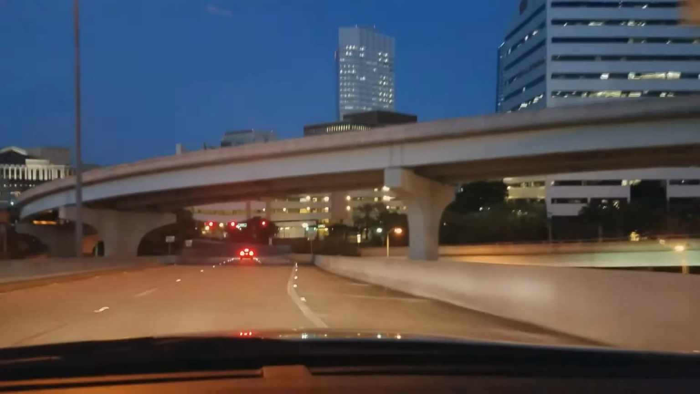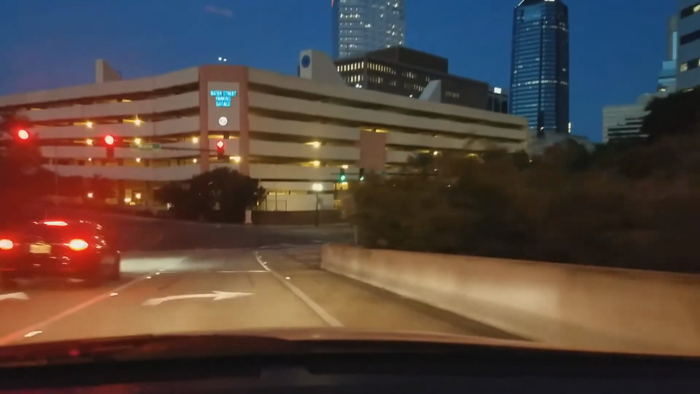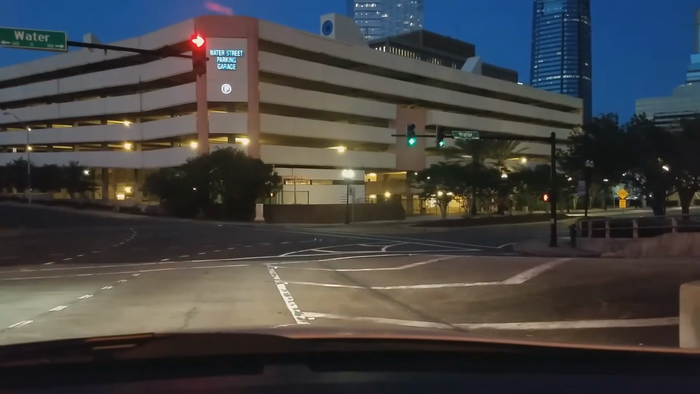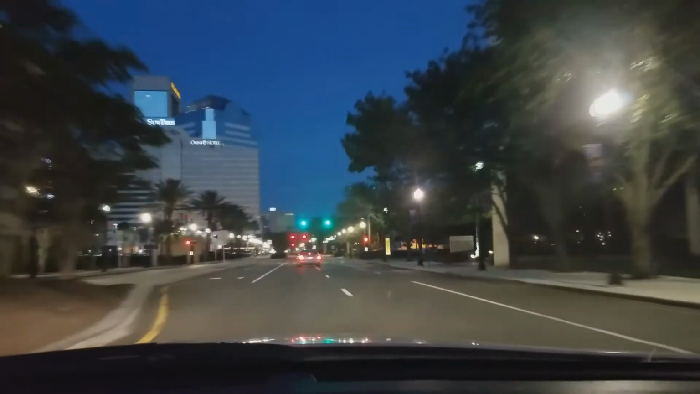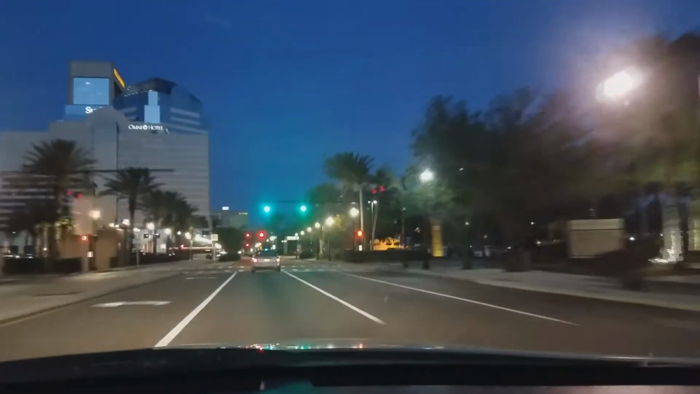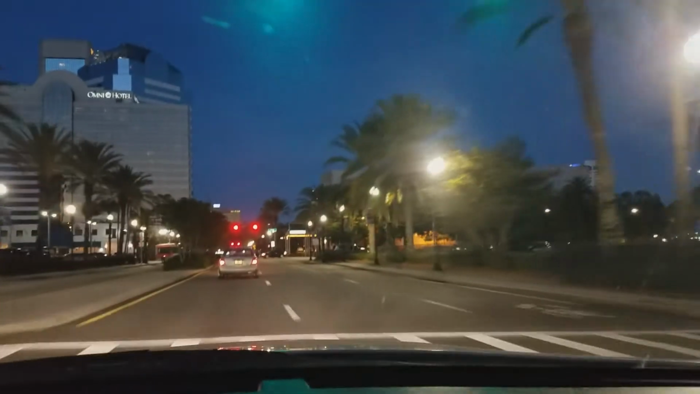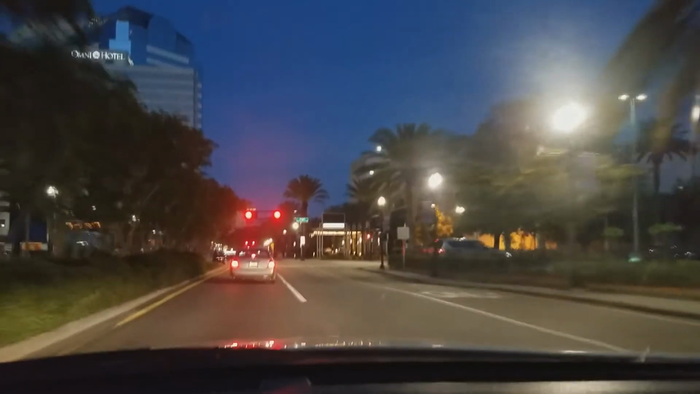See, now you're kind of starting to see the buildings lit up. If it was darker and later, it would have looked a lot more cool. Gotta have good brakes coming down this hill. Ha! Yeah, Florida and their hills. Hopefully, they don't have the roads jacked up like before, because last time I came down here, they had road construction and all sorts of stuff.